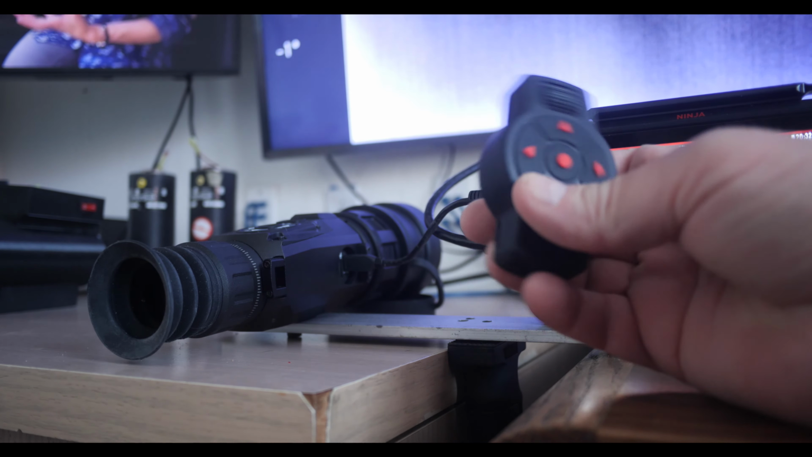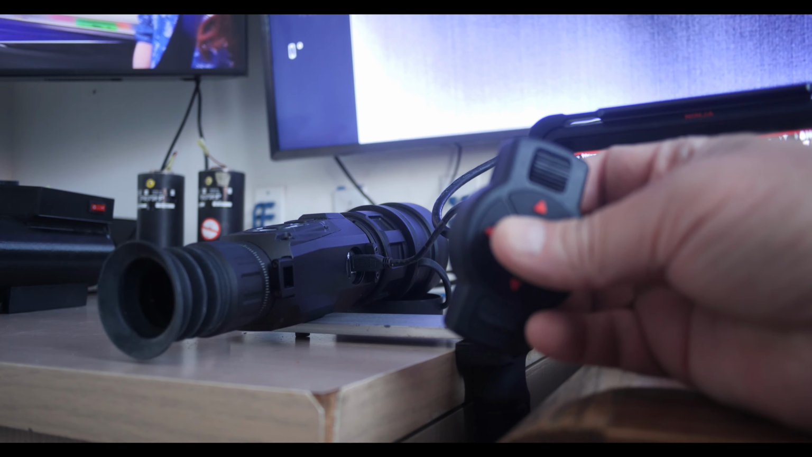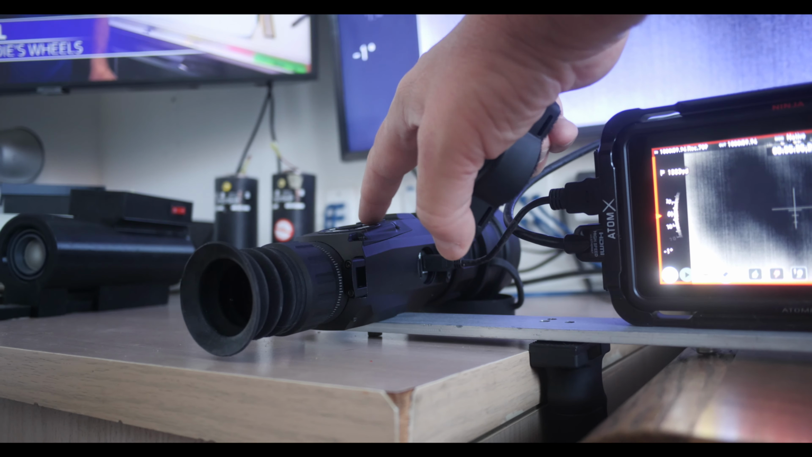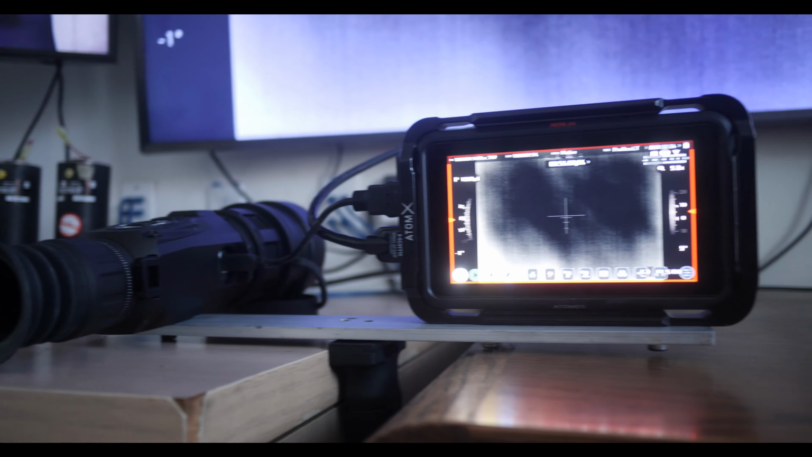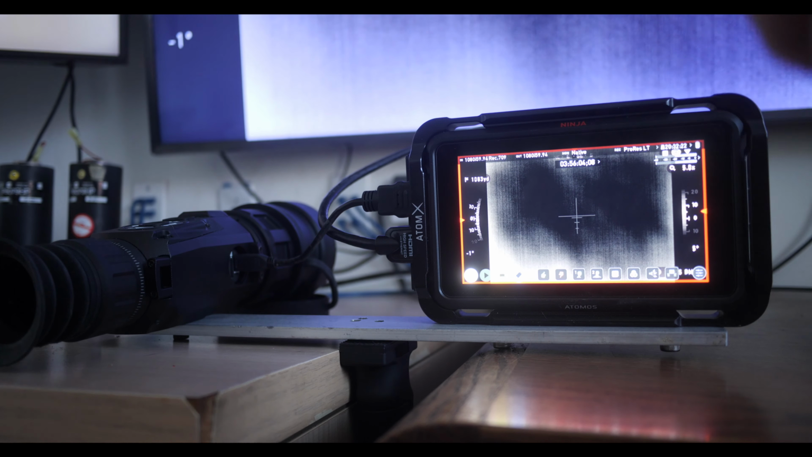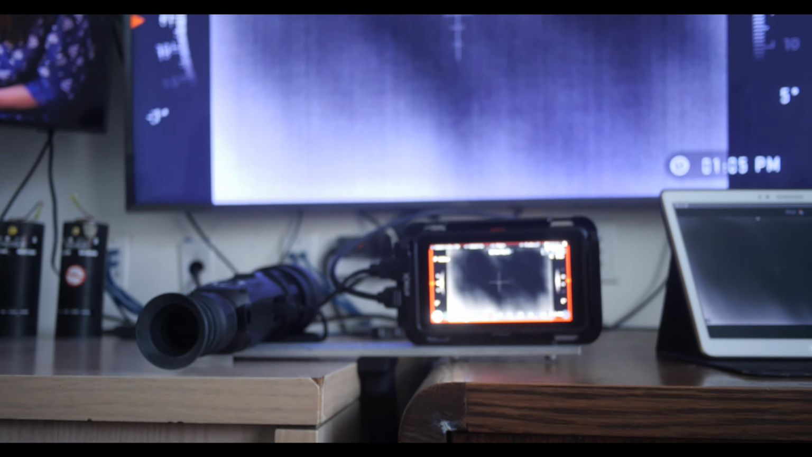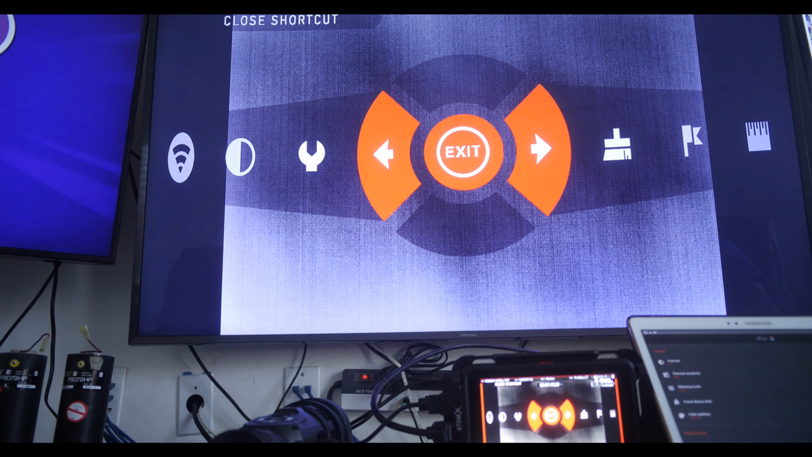You can get an optional remote control, which is pretty cool because then you can operate the whole scope with this and not have to touch any of the buttons on top. And you can also use a tablet, which we have too. So you can use the tablet and the remote control at the same time. So let's go through some of these screens here. Let's go through the menu system next.